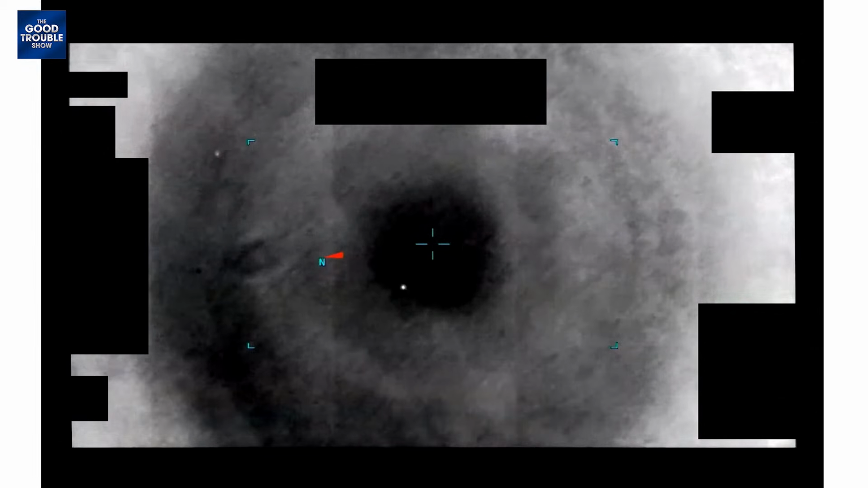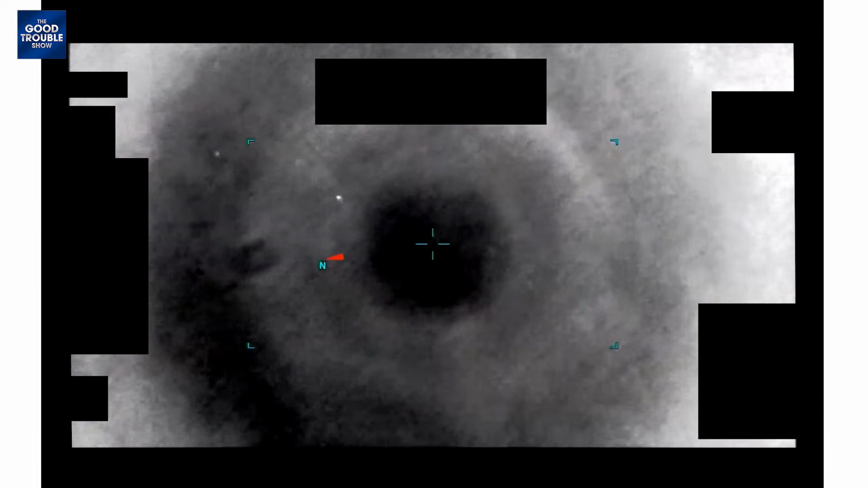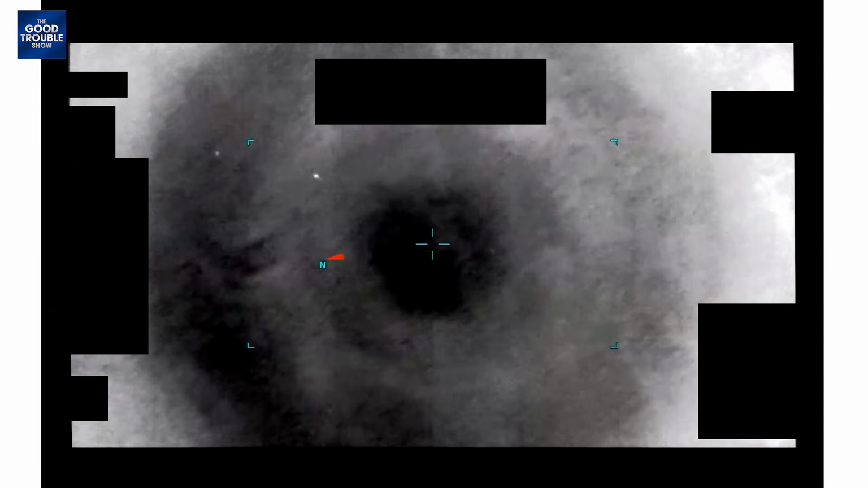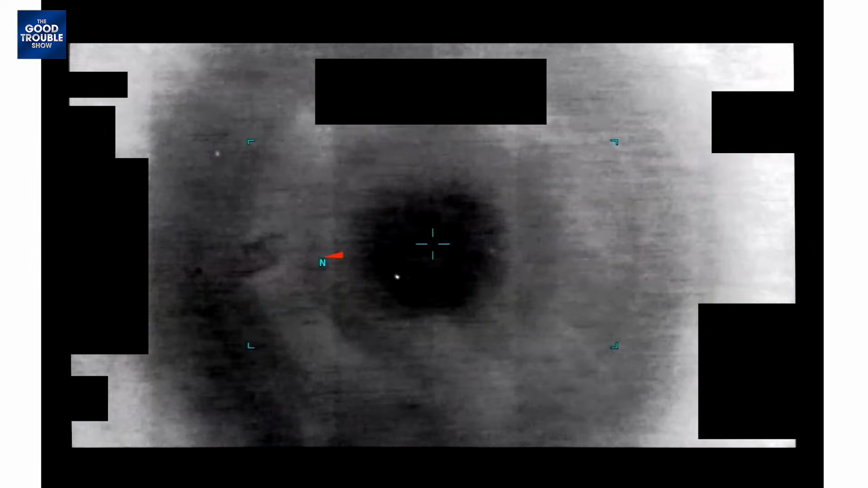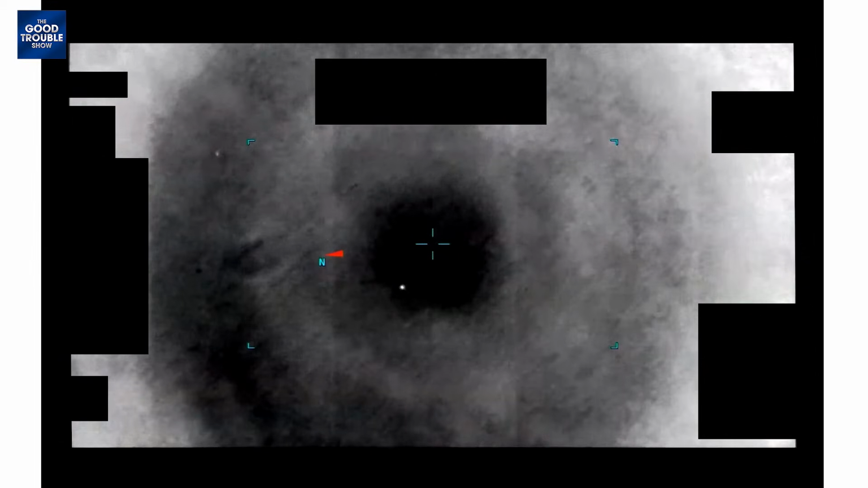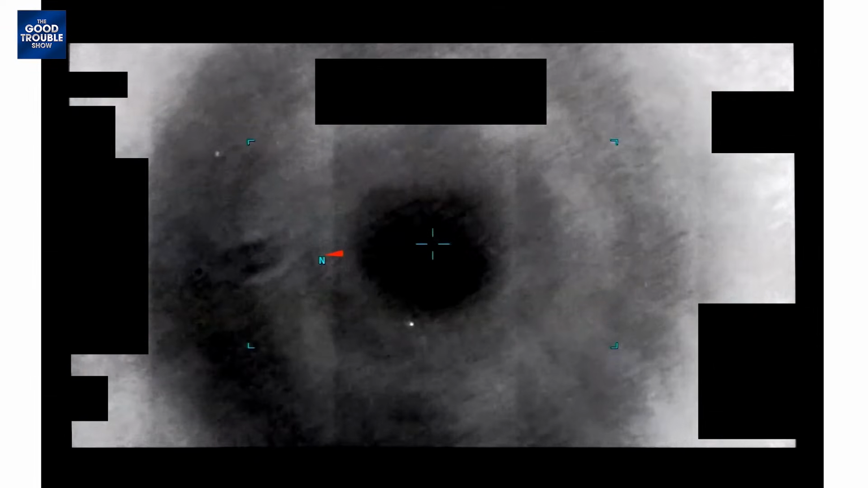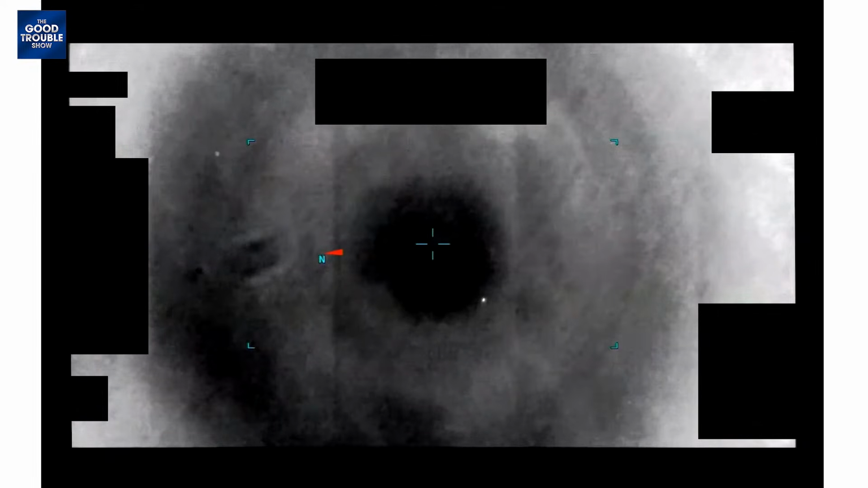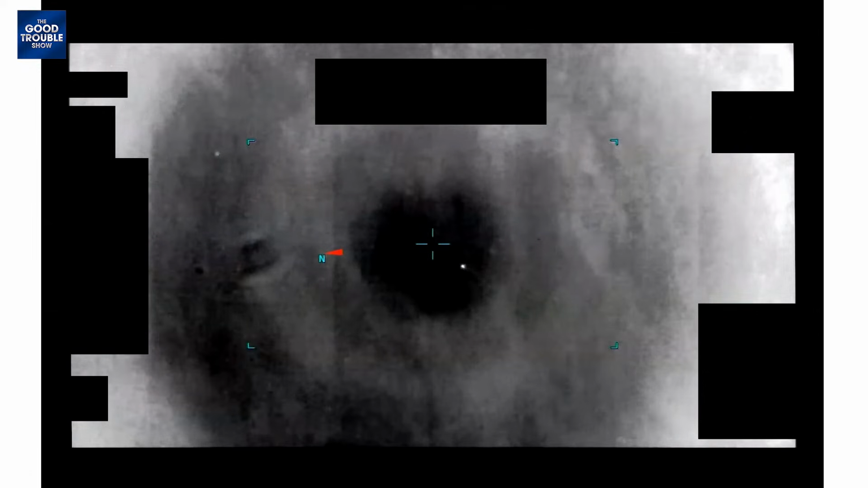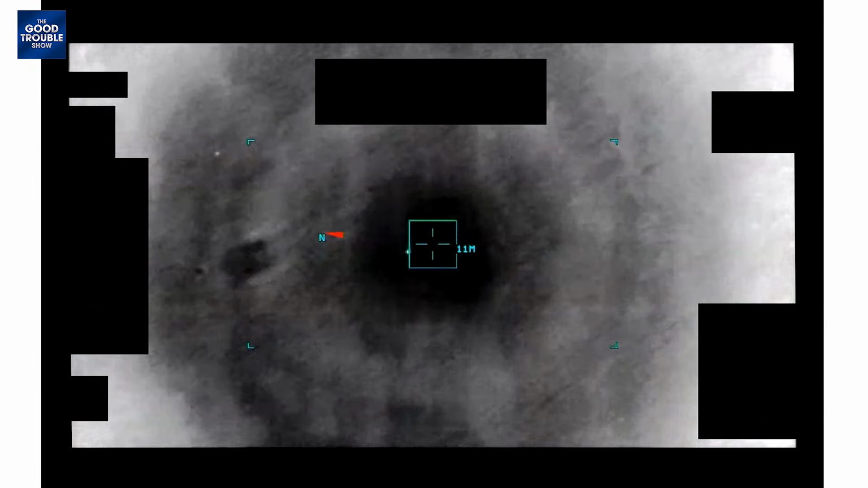Now, does it look like the camera is slewing at a certain vector? It doesn't, well, it actually may be slewing a little, changing direction a little bit. But does this tell you anything, the way this thing is floating in relation to the center reticle? Yeah, I would start thinking this is just a balloon, floating in the wind, because it looks like it's going in a similar direction.